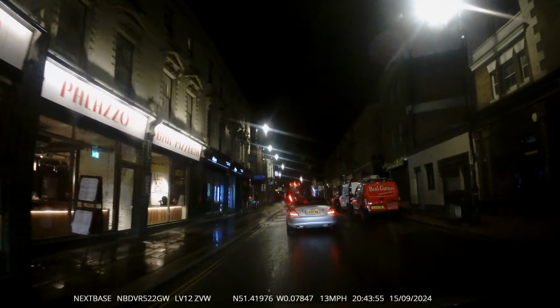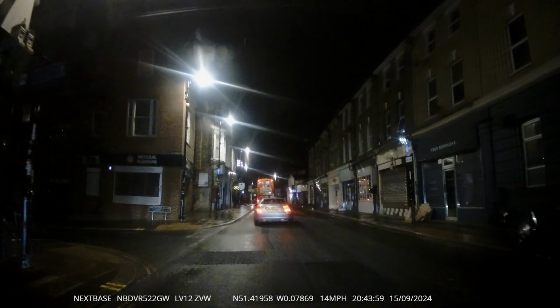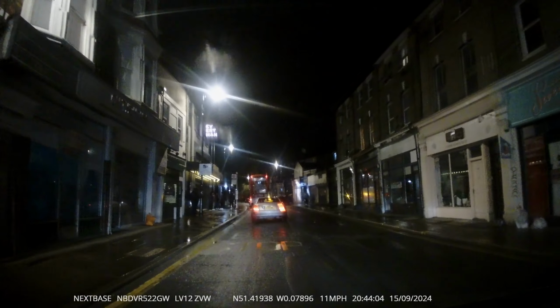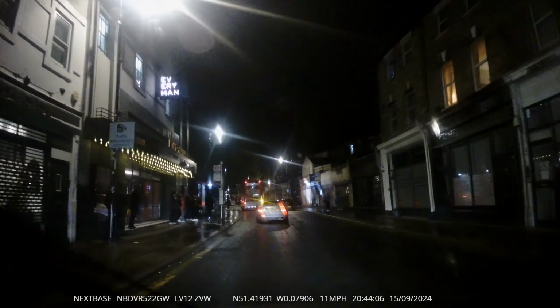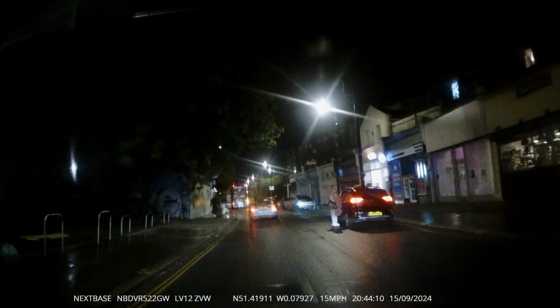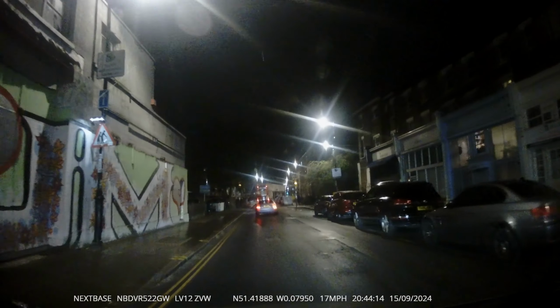There's a car on my offside. He may want to try and squeeze through. I don't know what the bus is doing. That's holding back. Give myself safety margins. Keep scanning for people stepping out in front of me wearing dark clothing. Zebra crossing ahead. Zebra crossing. It's clear.